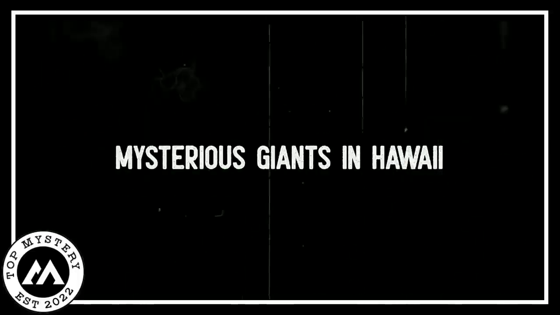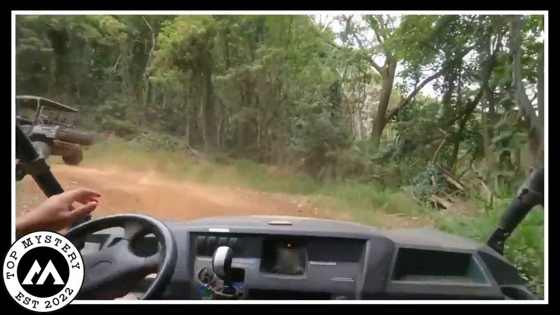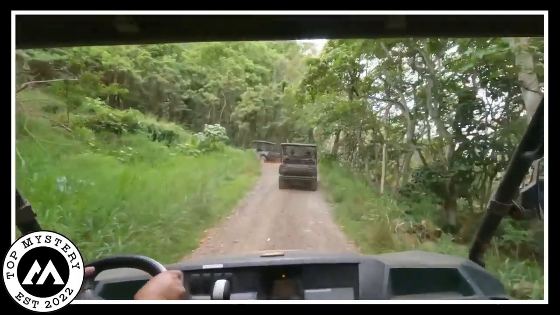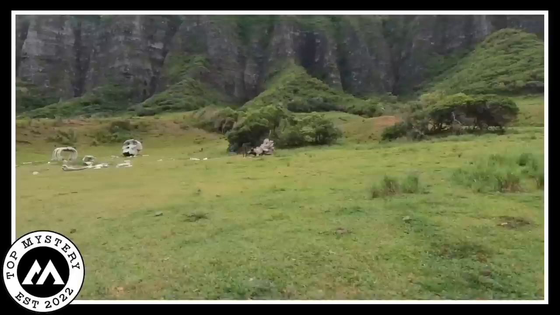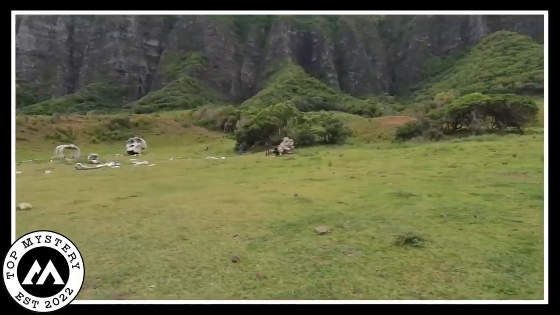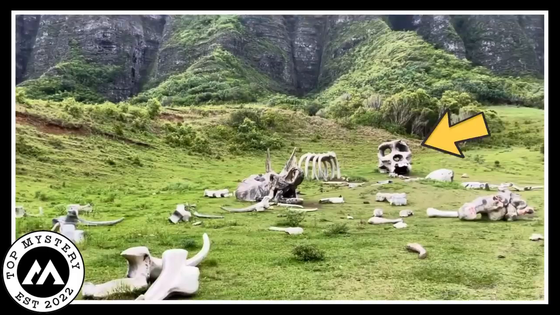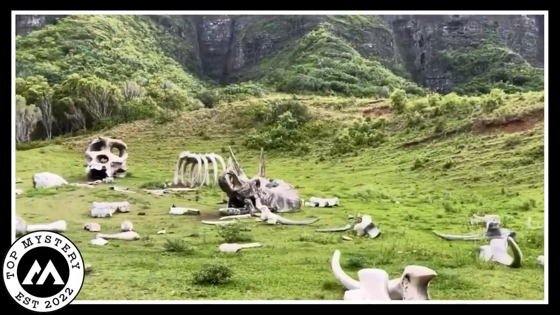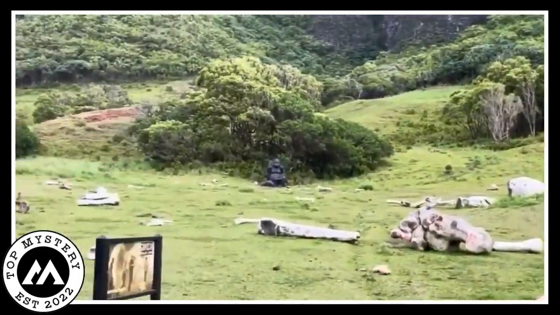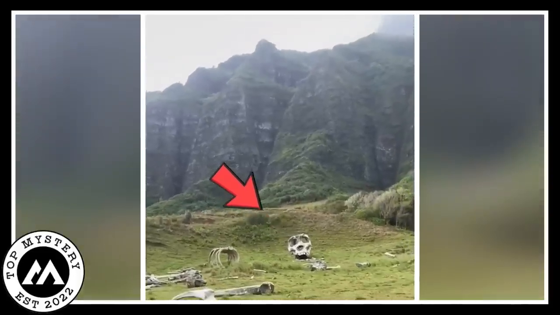Mysterious giants in Hawaii. In Hawaii, when the sun made everything golden, a strange thing was hidden in the greenery. A video showed it, like a story in pictures. The camera moved and we saw more than just plants. Big bones like from giant creatures were there. They looked odd, not like regular animal bones. It felt like they were from some ancient, make-believe giants. Nature looked alive, but these bones made it seem quiet and strange.